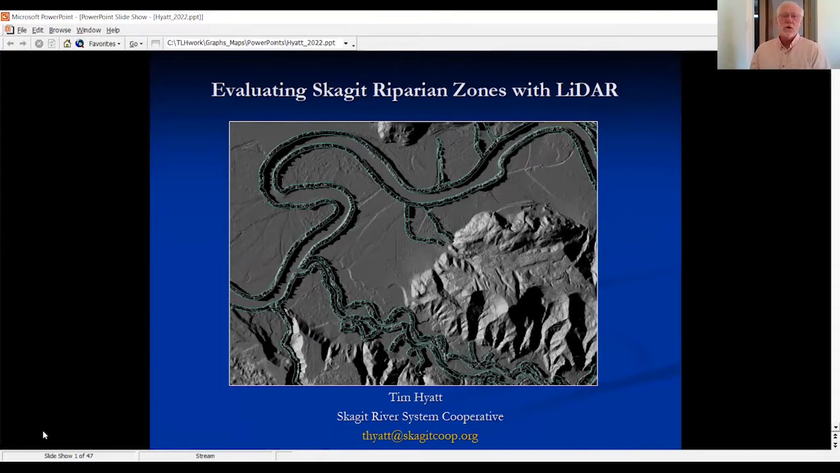So this is some work that I've been working on for a few years now, mostly off and on part-time, but it involves trying to evaluate riparian zones throughout the Skagit Basin.